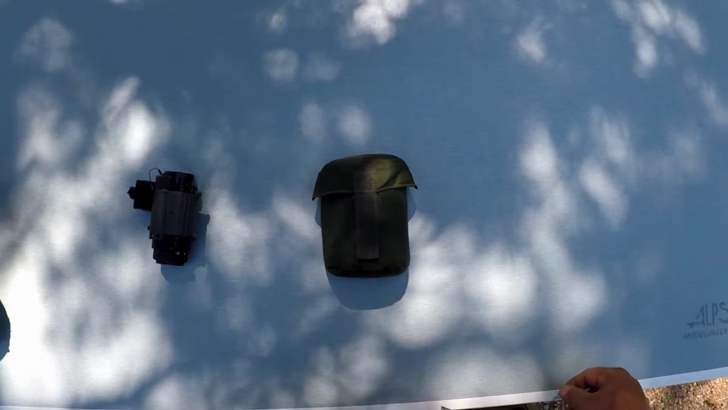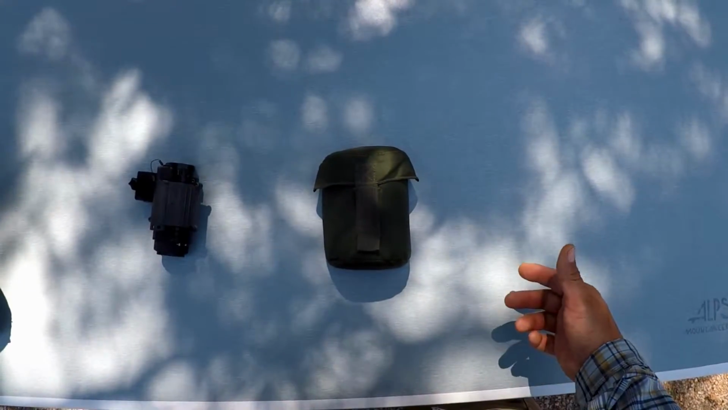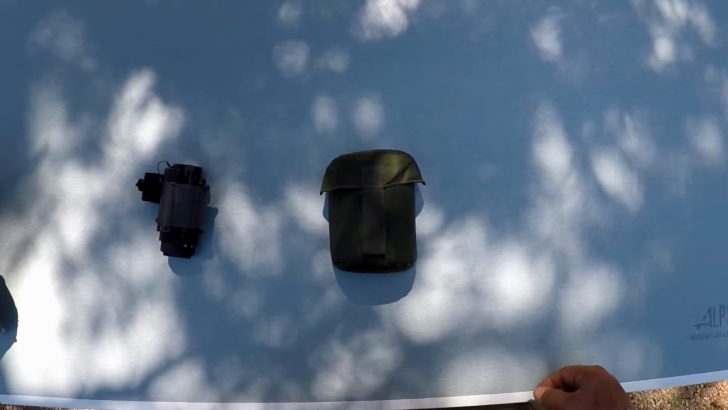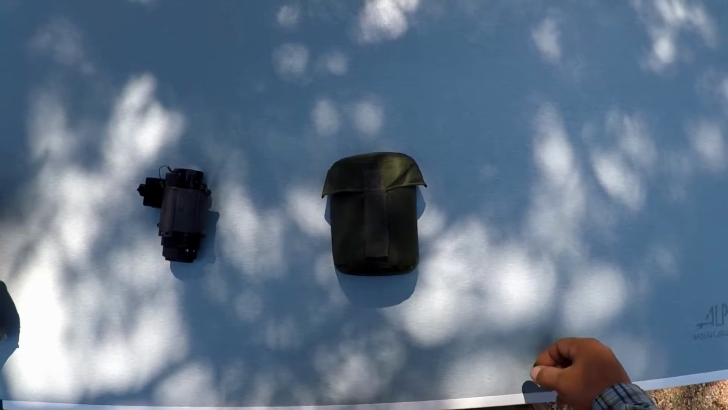You can find these online from a bunch of different places, new and used. Pricing goes anywhere from low 100s up to over 200 bucks. I got this one used for about 150 bucks.